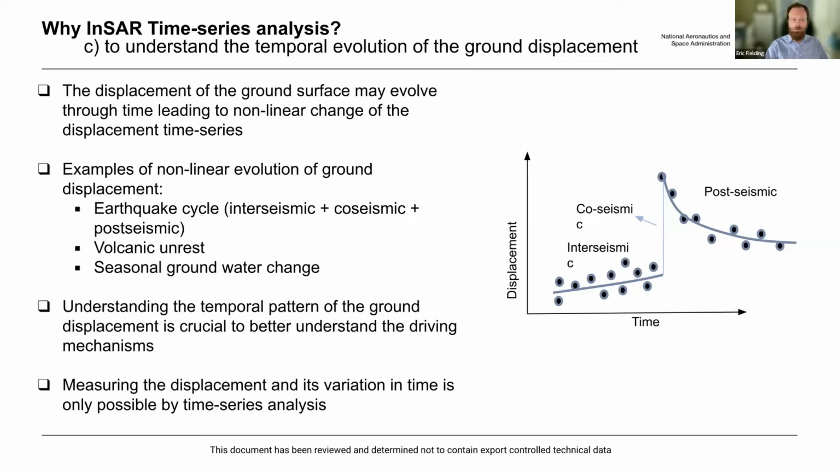Volcanic eruptions have similar types of time history, where there's often a buildup of magma, a sudden drop as the magma is erupted, and then post-eruption motion. So these are the kinds of things that we want to look at. And then for groundwater, one of the other examples that I'm going to show later, there's often a seasonal cycle because the groundwater levels go up and down every year due to when it rains and when it's dry.